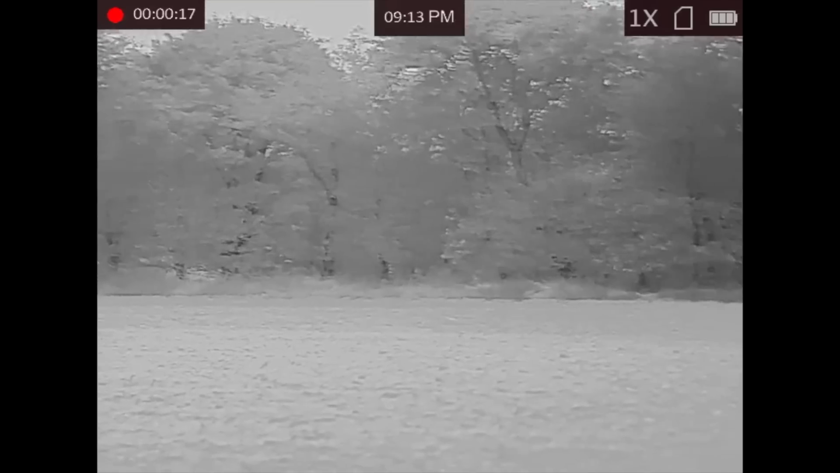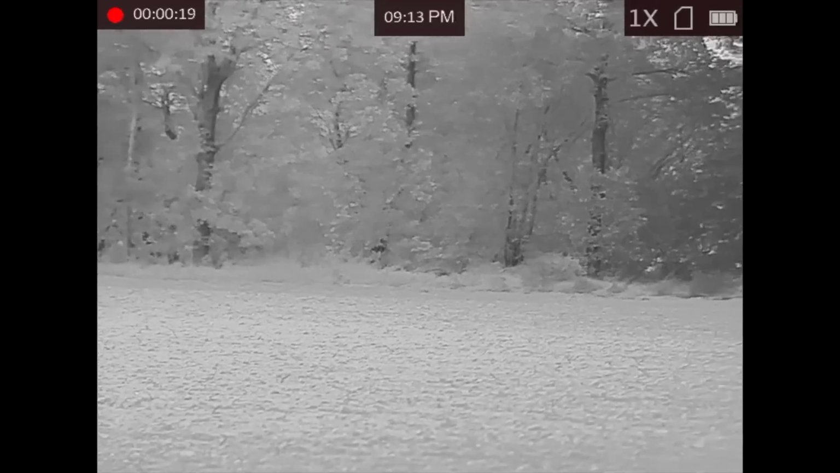There's my caller. I'm expecting the fox to come out somewhere in this corner just here. We have shot numerous foxes on this field over the years and it's a fairly likely spot. Trouble is I've got the wind in my face, but nevertheless we'll get the caller out, choose my favourite call for this area, which is the rabbit distress call on the Architect GC500, and see what happens.